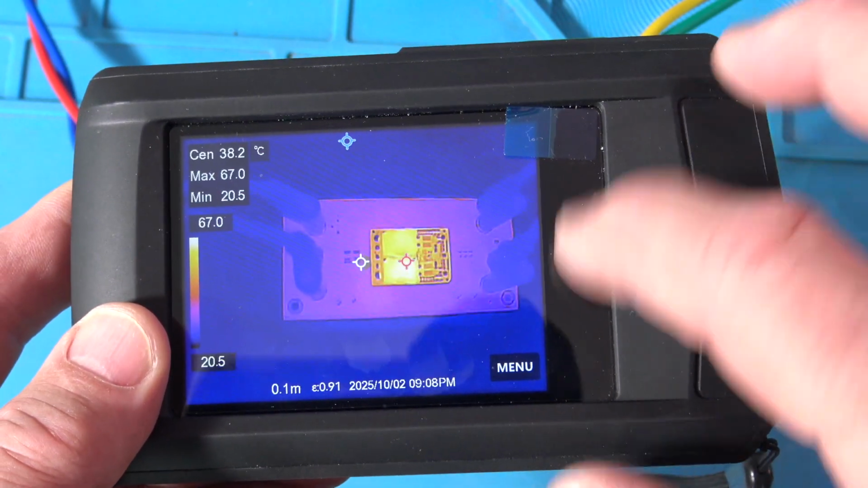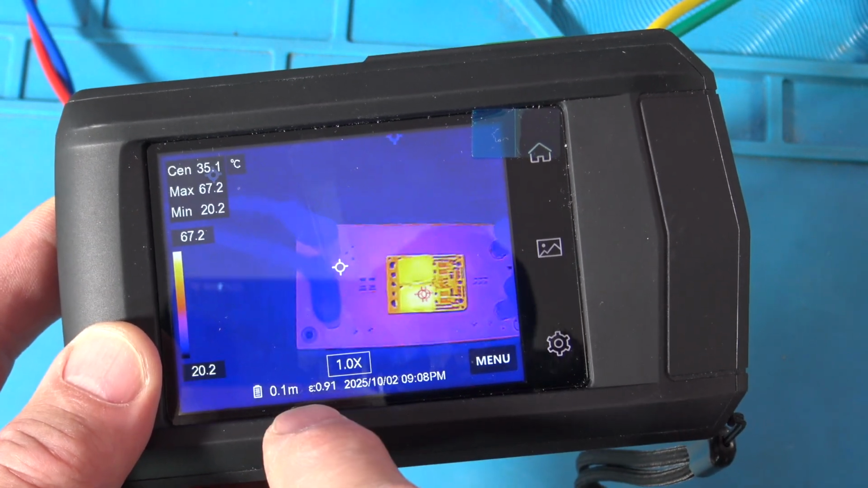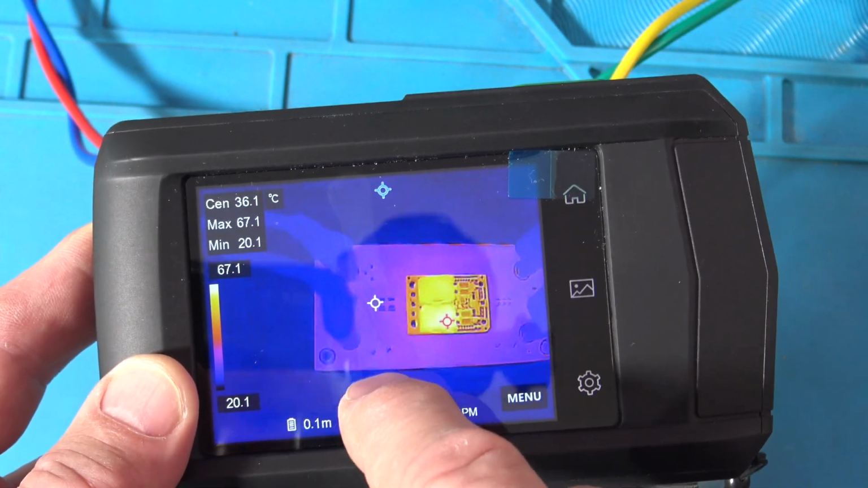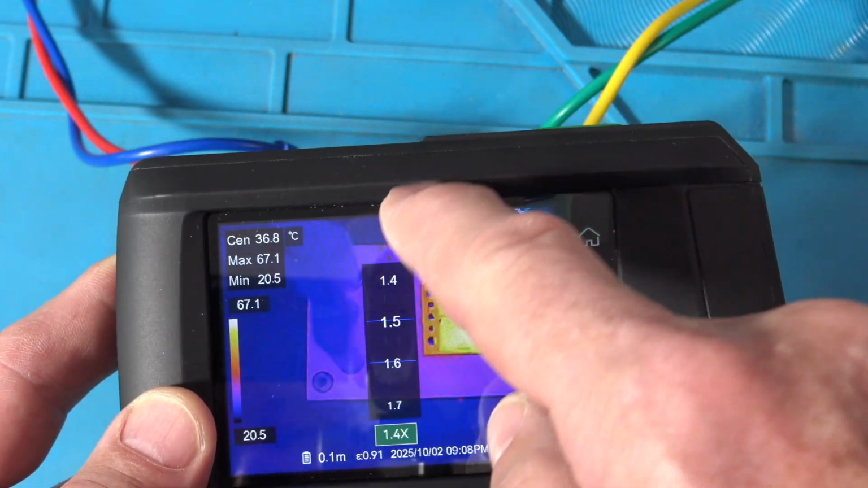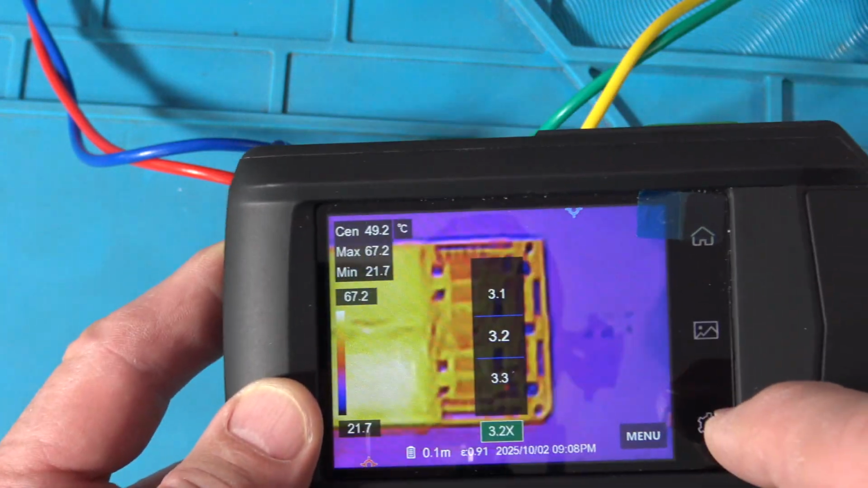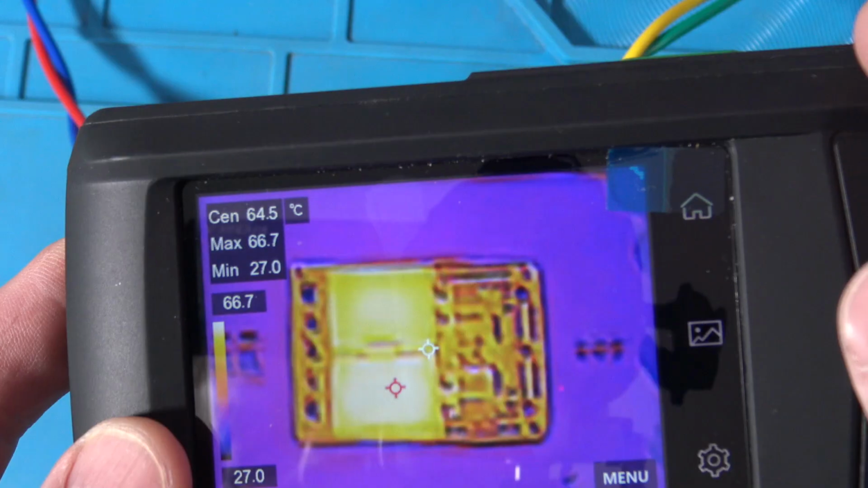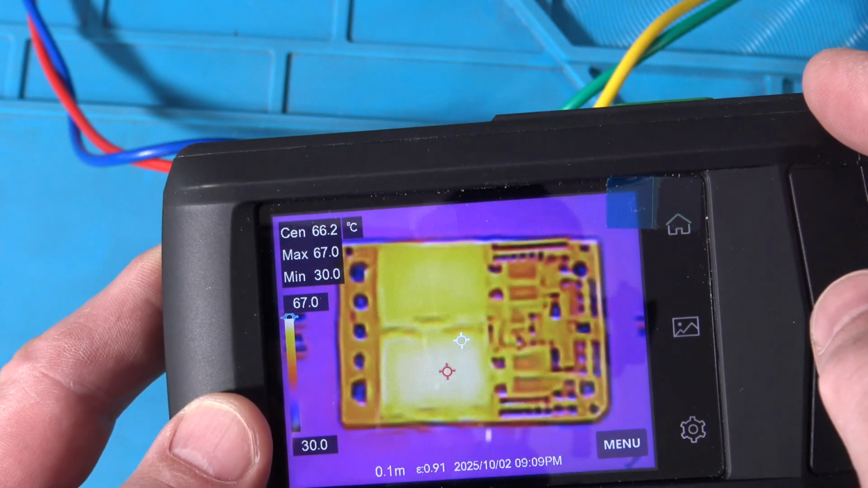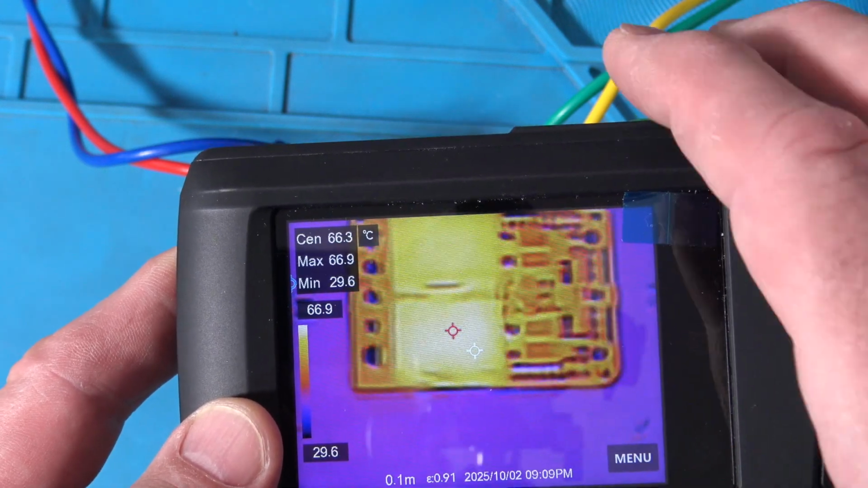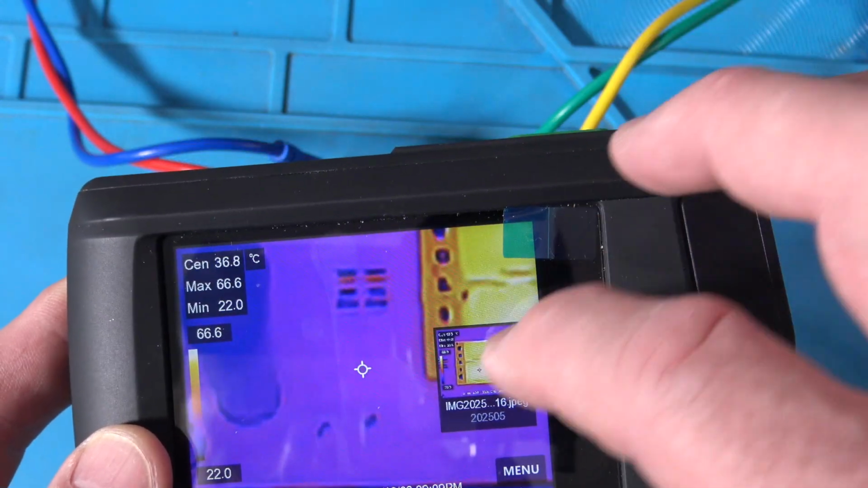All right, so now we went through those menus, right? And also, just to tell you, you can see the date and everything down here. So it tells you what settings are. There's a box about that 1x, so you can click on that and you can change that scale. So you can go 3.3 and there we go. Now we're zoomed in. So, you know, before when I was trying to pinch, it doesn't do that. But look, if I do that, I mean, that's pretty good image, right? I can see the capacitors all the way around and everything. Let me try to hold it still. Okay, so that's pretty amazing, right?